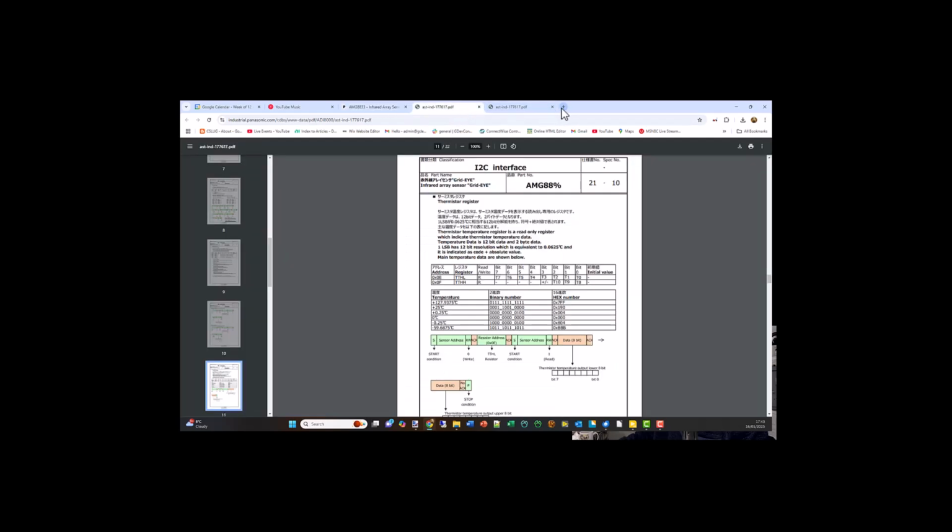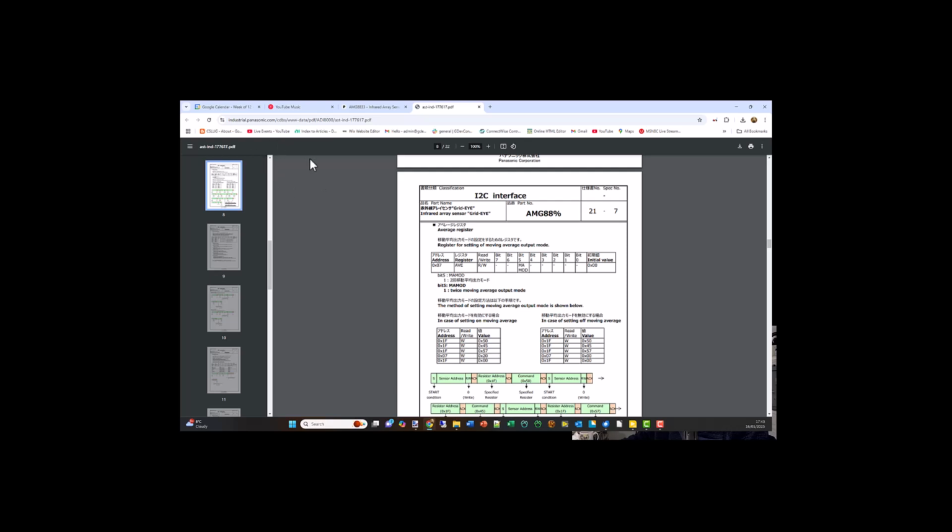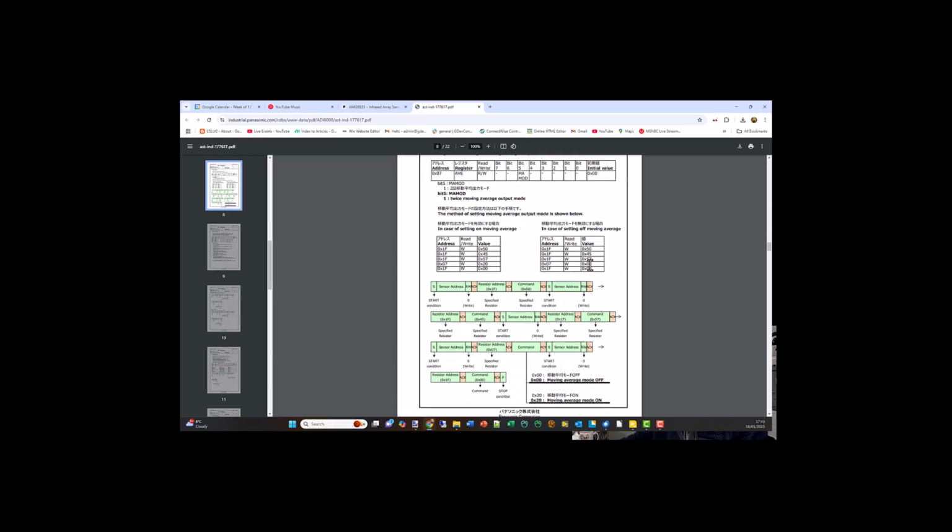There are lots of resources on this, but they're all very much "download a library and it works" type resources, and I'd rather go a bit deeper. So here's how you get through the protocol. Really, there's a manual. There's a Panasonic chip essentially. You're putting data or reading data from registers. So the process is you give it a register, you either read or write data from that register, and that data, 8 bits of it, means something.